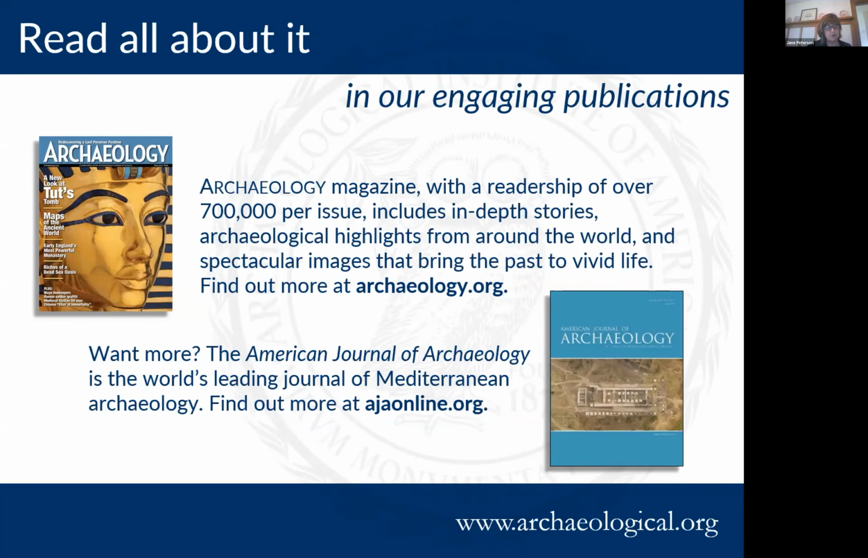The AIA also plays a central role in disseminating archaeological research through its publications. Members receive one or both of the publications shown here as a benefit of membership. The American Journal of Archaeology is one of the flagship academic journals in archaeology that focuses on research in the Mediterranean world. Archaeology is a beautifully illustrated magazine published 6 times each year. Every issue highlights new discoveries and provides in-depth stories on a range of topics. The articles are reliably engaging in the very best tradition of science writing, and it really is a wonderful perk of membership.